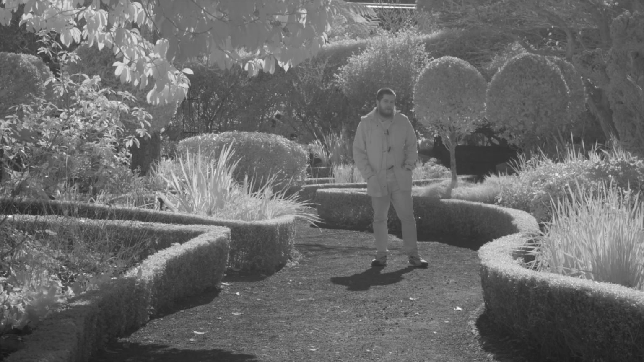And I would highly recommend getting yourself a variable ND filter. This will allow you to have the max amount of range for shooting. So that way you can still shoot when it's much darker, but you can also shoot in very bright conditions without having to adjust ISO. So you can keep your ISO down low and not have too much grain.